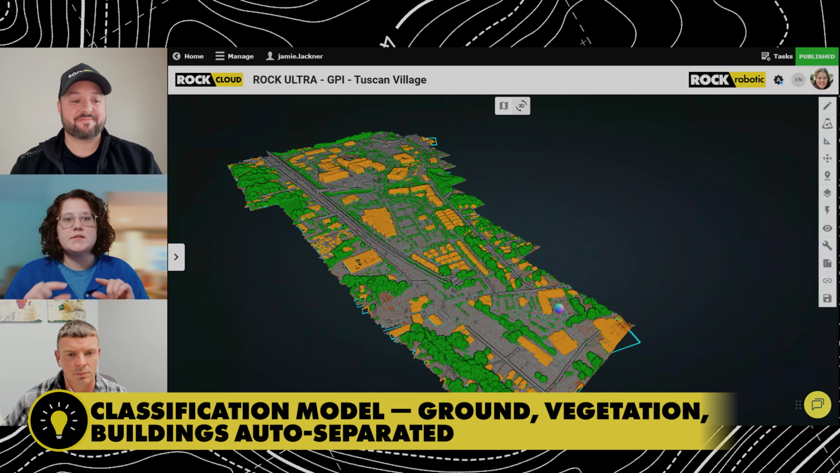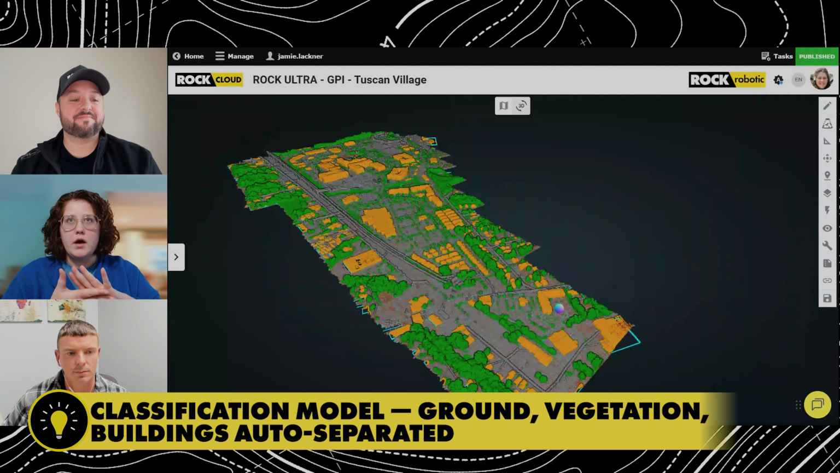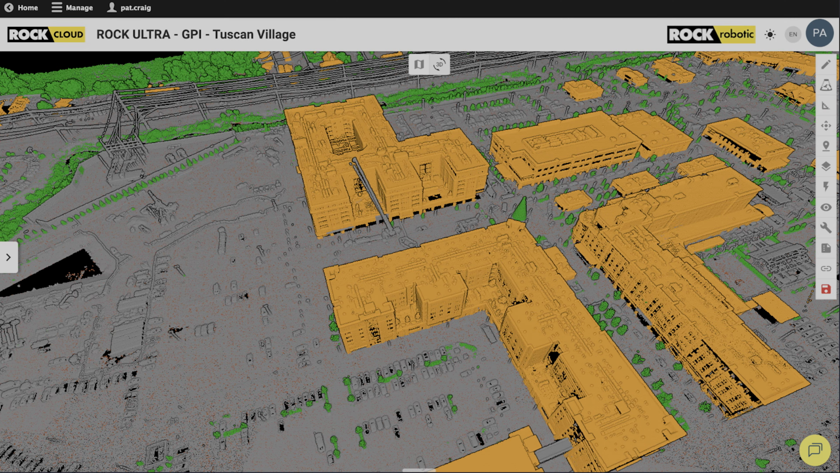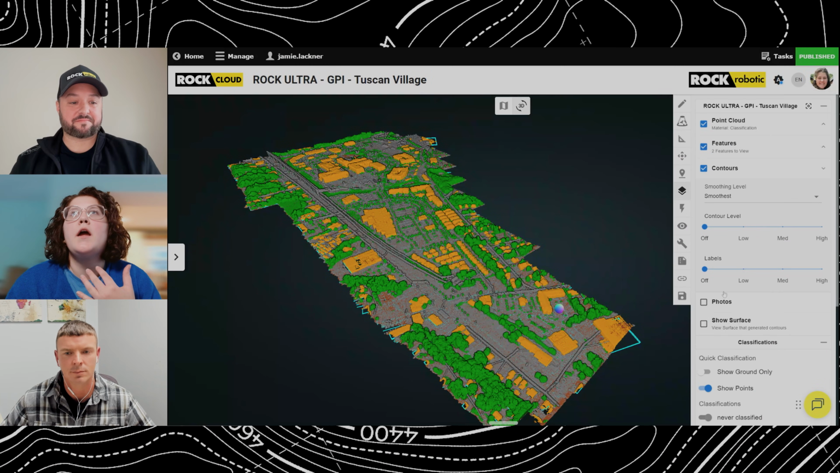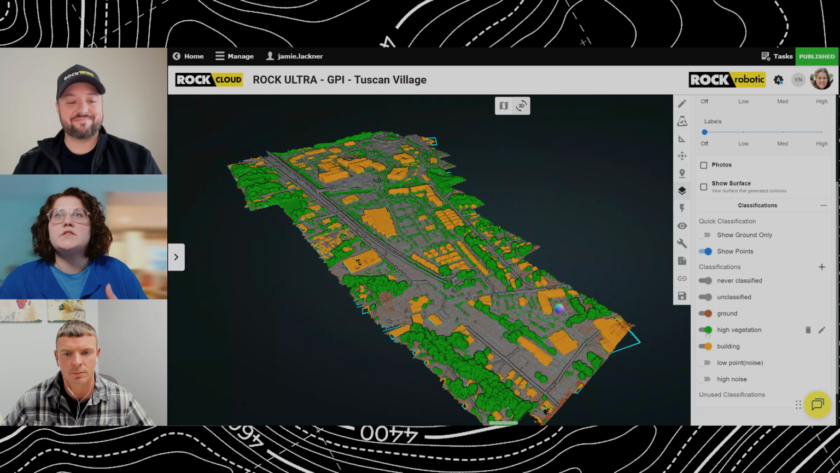And what that does is, if you want to build a surface, if the ground points are singled out, they are going to be able to be used to make a surface model, and then you have the ability to toggle on and toggle off buildings. So if I go in here, I can say, I don't want to see the buildings. I just want to see what the vegetation and the trees and the ground looks like.